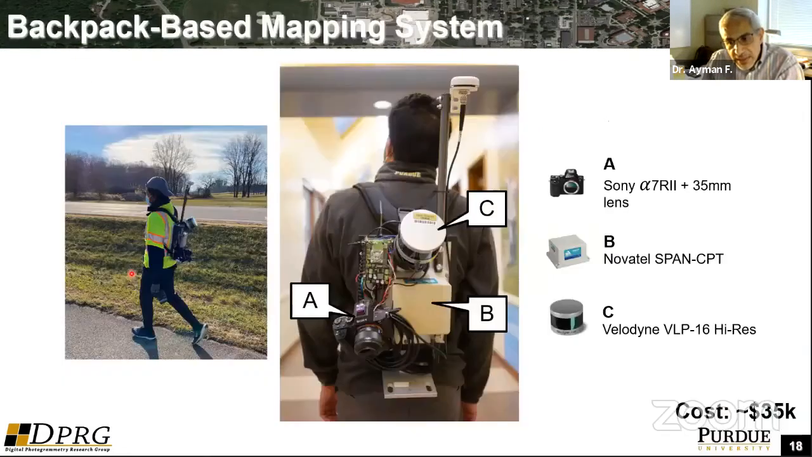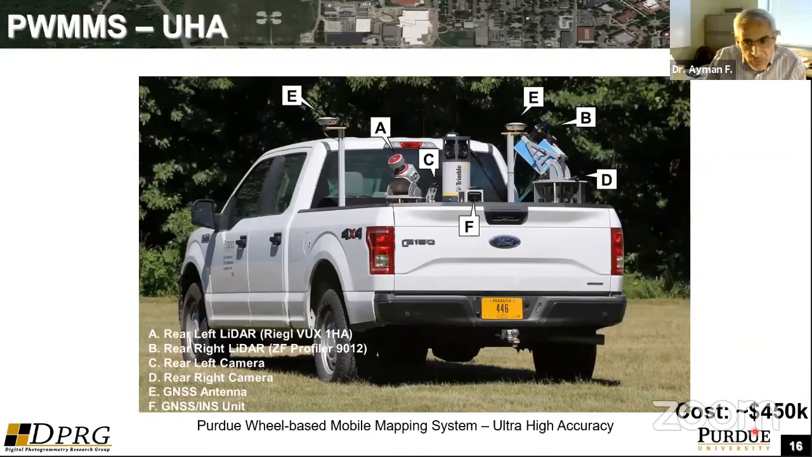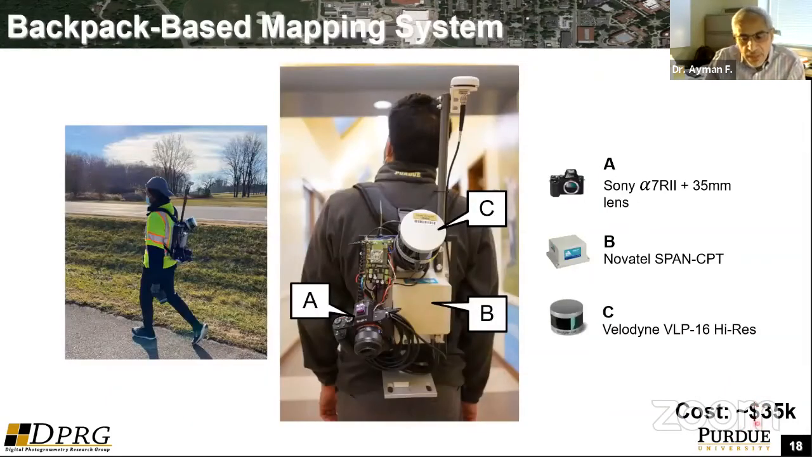So one of the things that I did not mention so far is that depending on the sensors, the payload, the cost of the system will change. So this particular platform here costs roughly $300,000 plus. Here we're talking about $500,000. This unit here, because of the platform, is roughly $250,000.